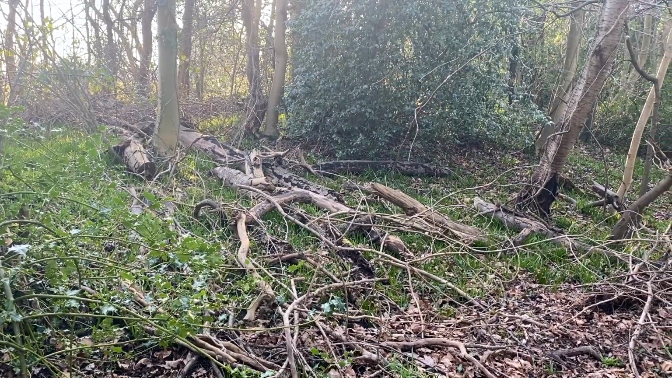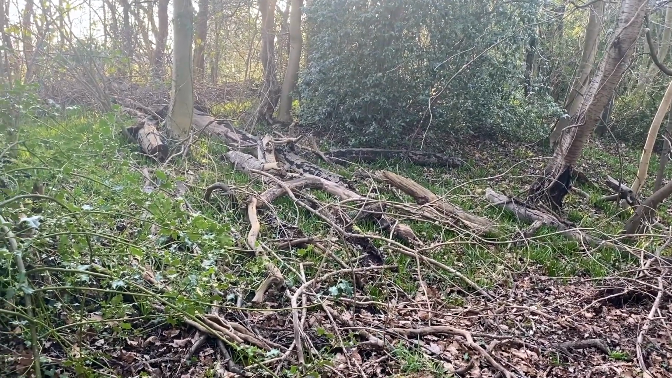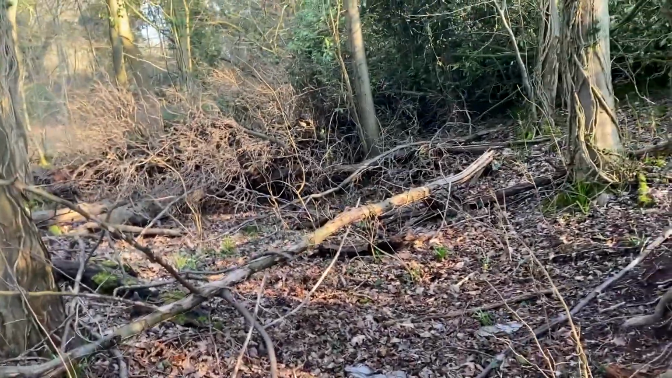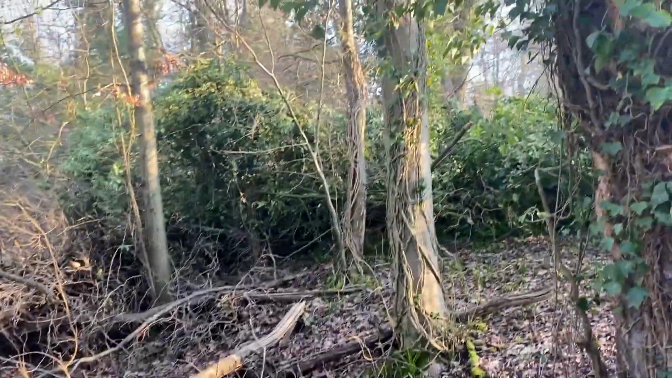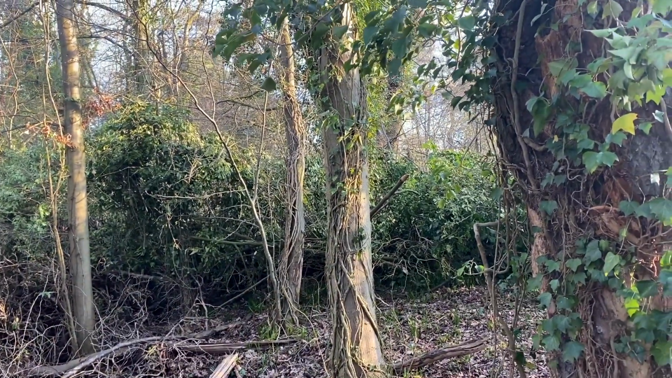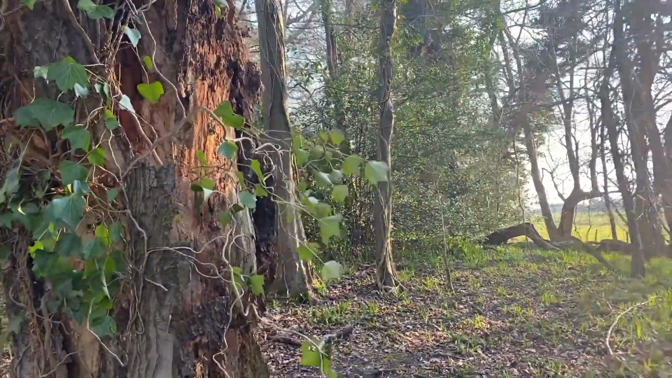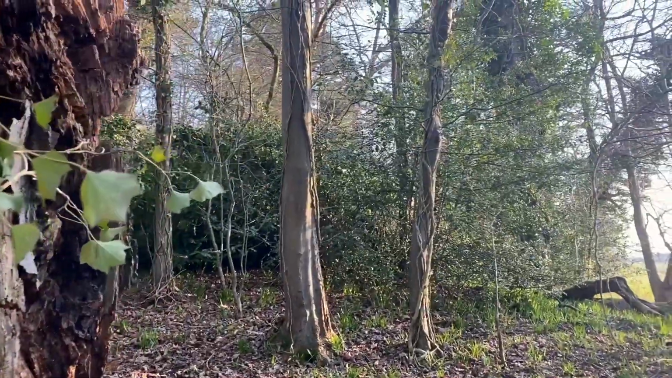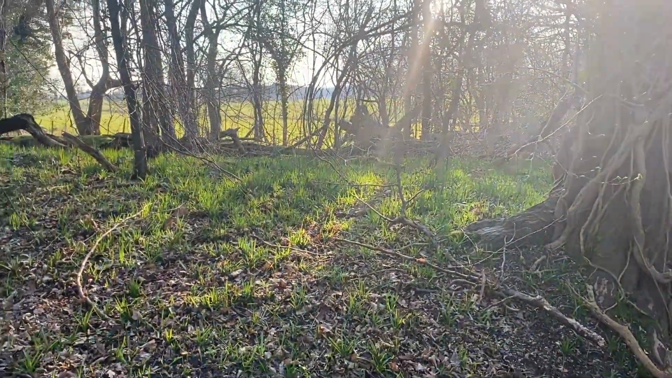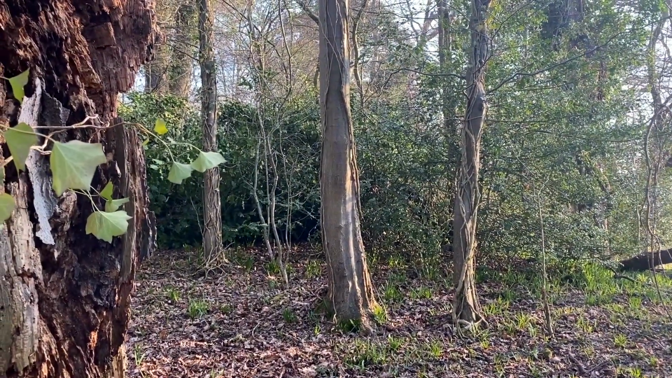There's quite a bit of storm damage here, lots of broken branches and limbs. There's lots of debris all over the floor here, and the trail that we normally follow up to camp is now blocked by this big tree that's come down. So I'm going to have to follow a very thin trail through the bluebells, which are sprouting up, ready for spring, and then come out the other side that way.